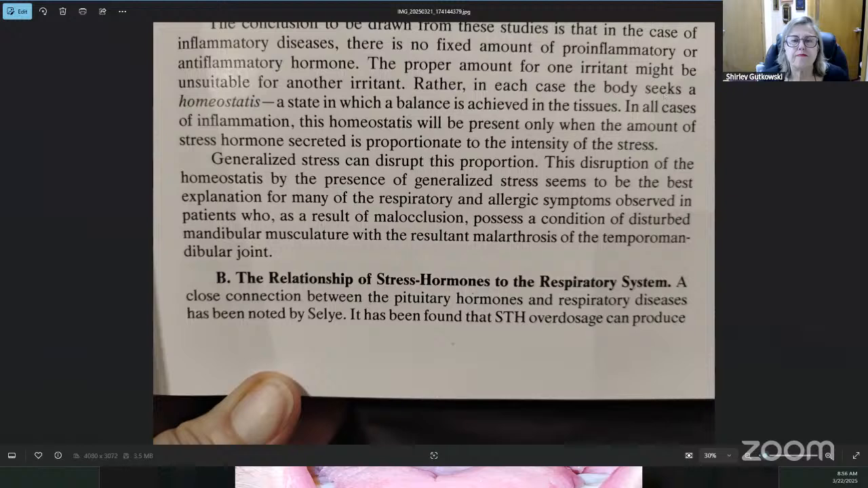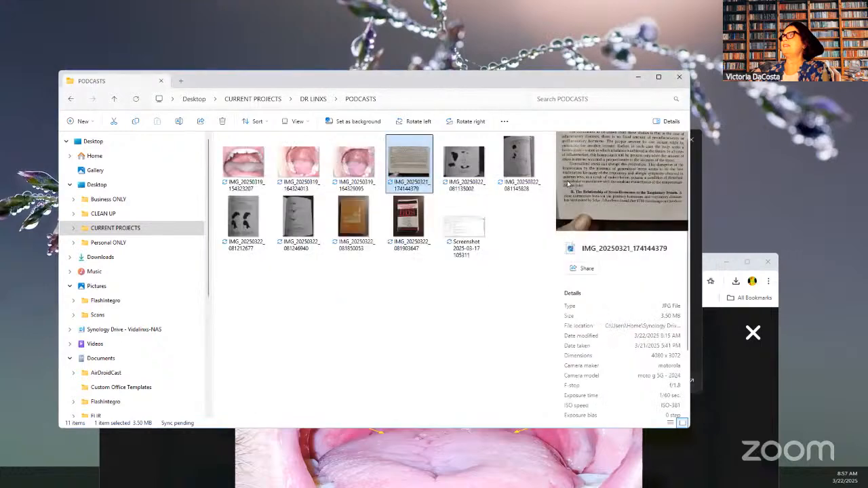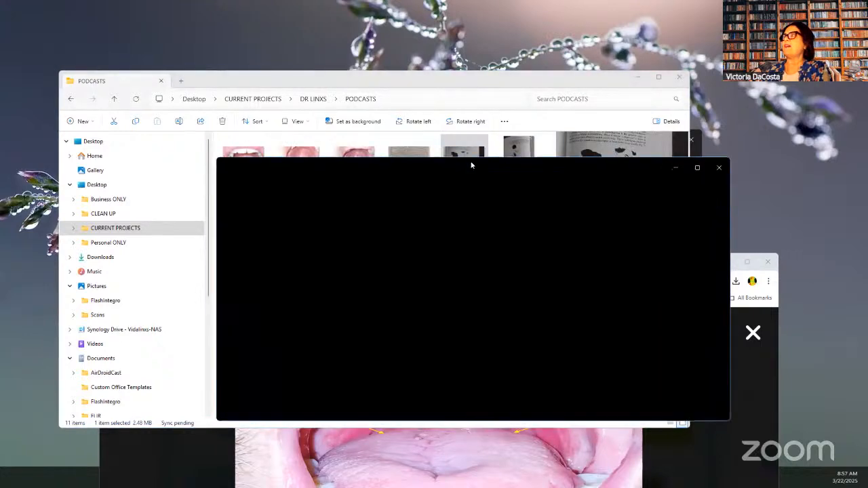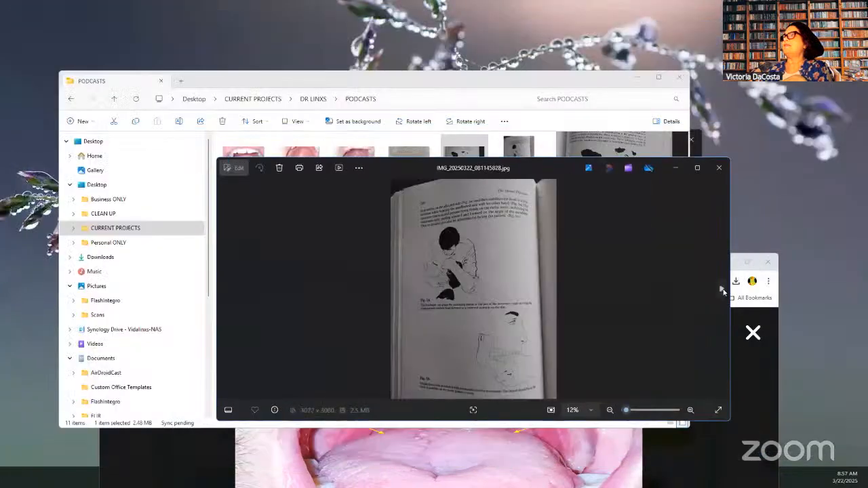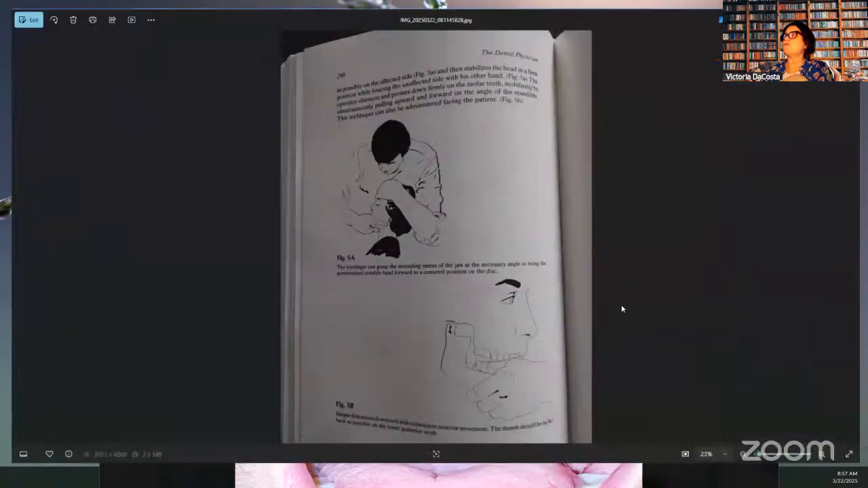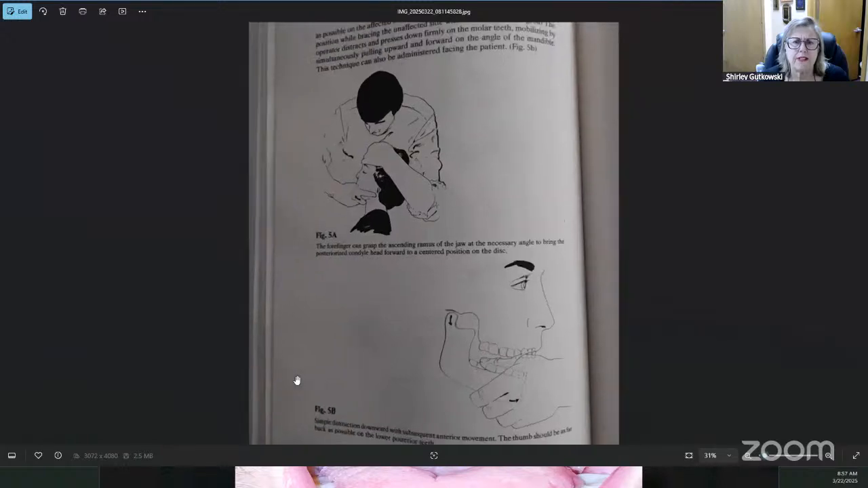So if this is the case, and this is in the book, guess what he's talking about? He's talking about dentists being certified to work with such cases. Why not? Why would the dentist be limited to just drill, fill, bill? And why wouldn't the dentist have a role in working with the team, and working with the soft tissue?